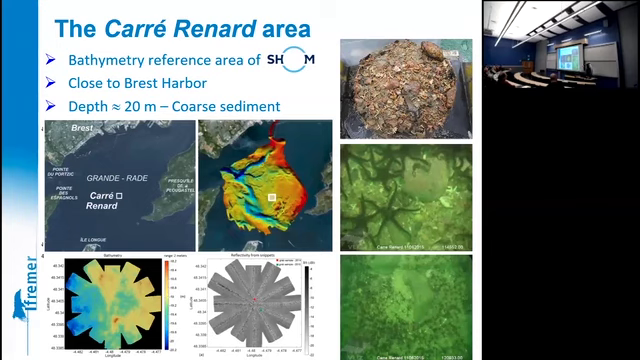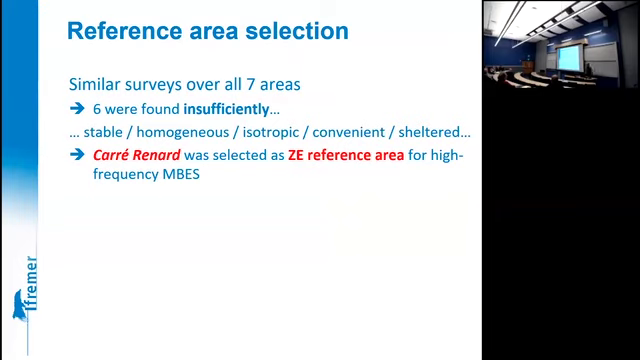And the area is bathymetry-wise very stable. Nevertheless, we surveyed the other ones very seriously, but the other 6 were found either unstable or heterogeneous or anisotropic. So finally, the only reference area is Carré Renard.